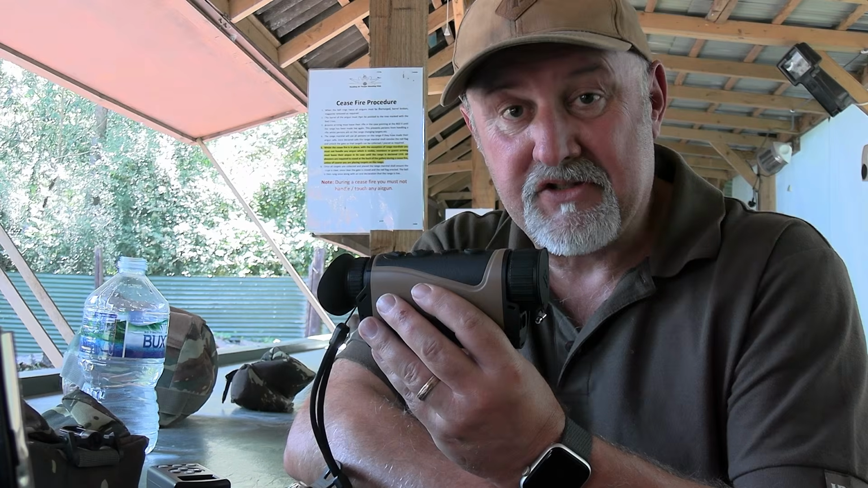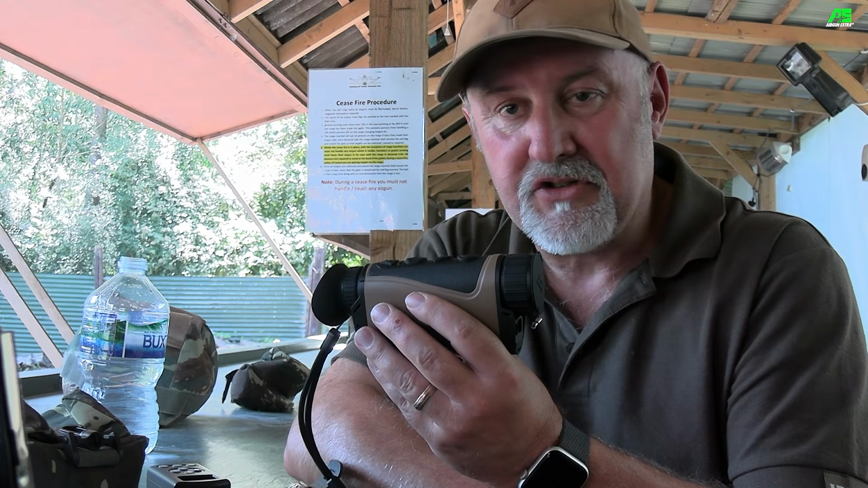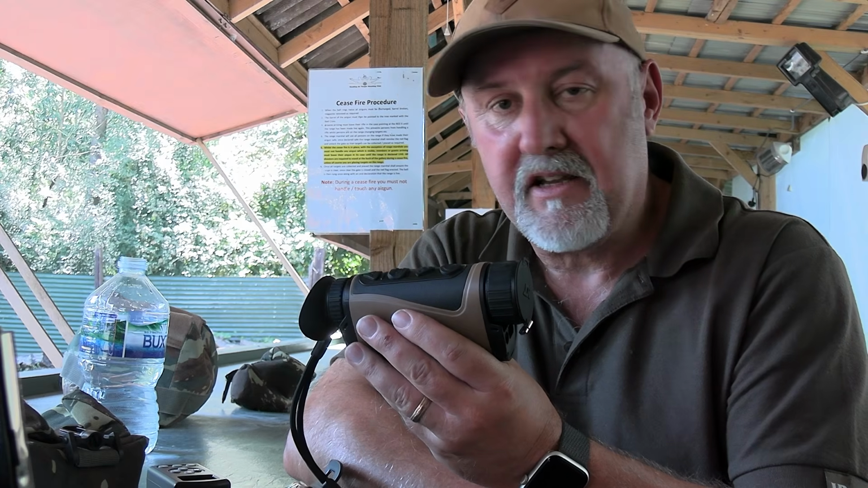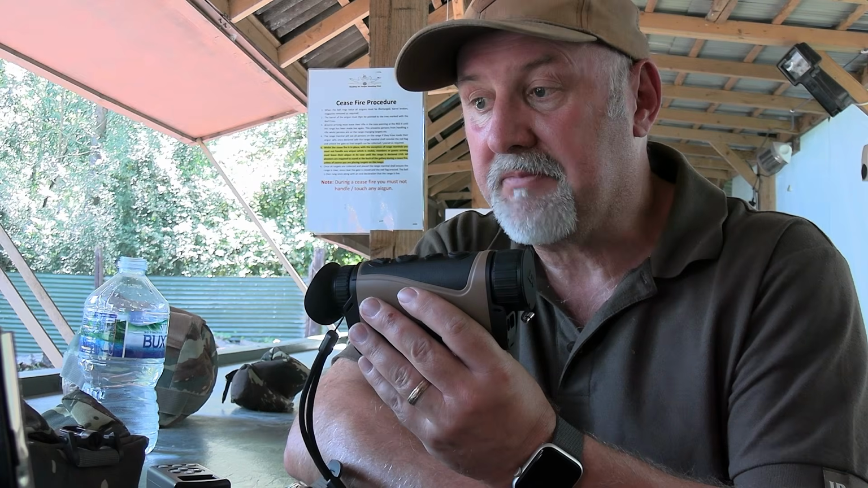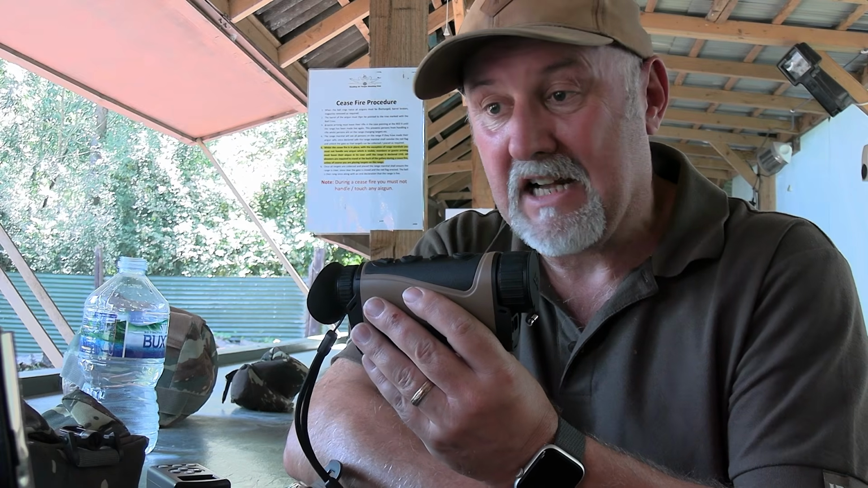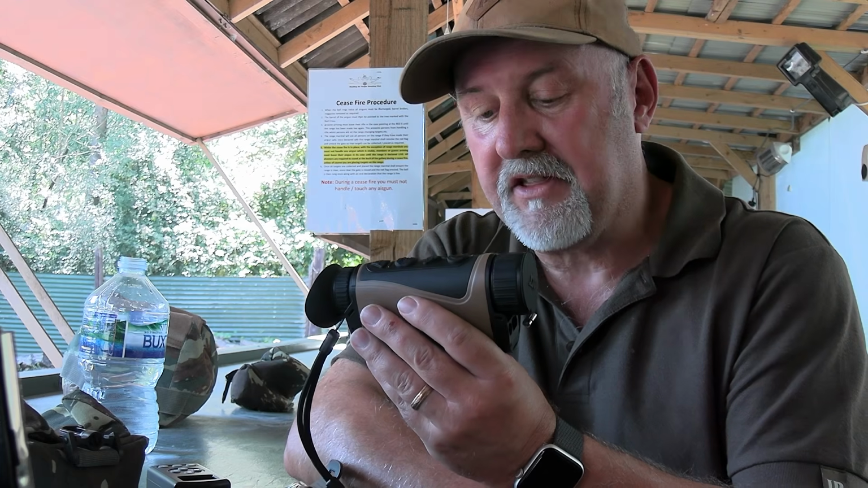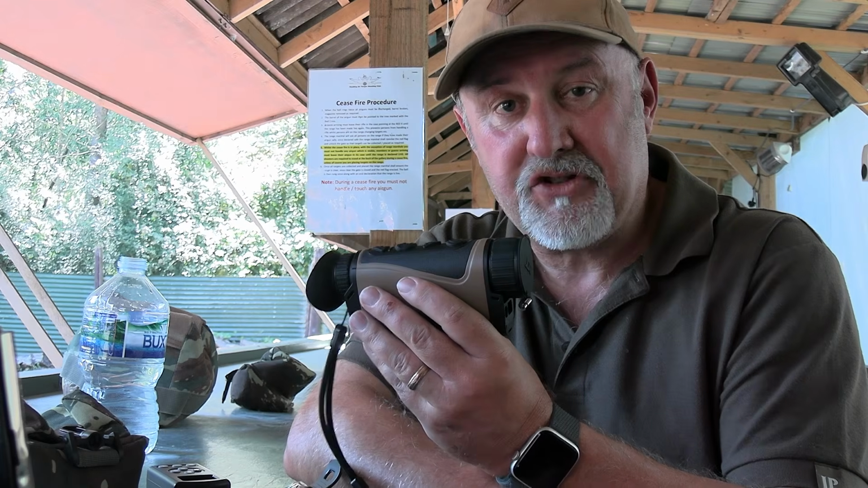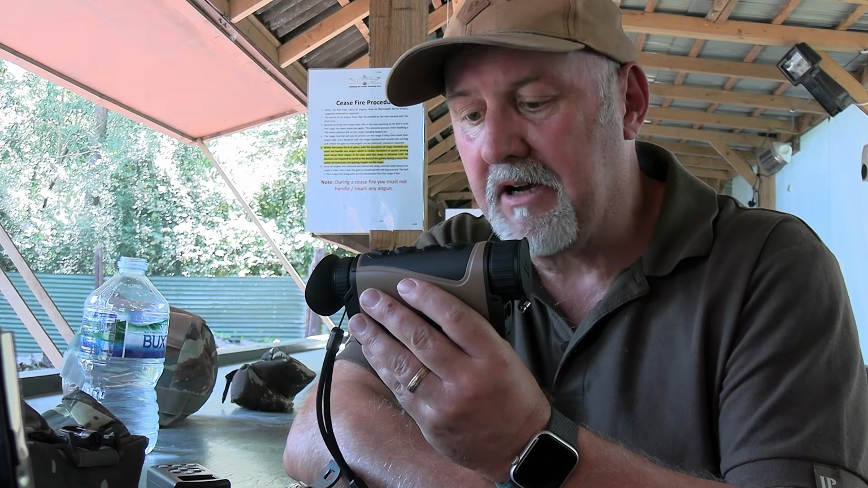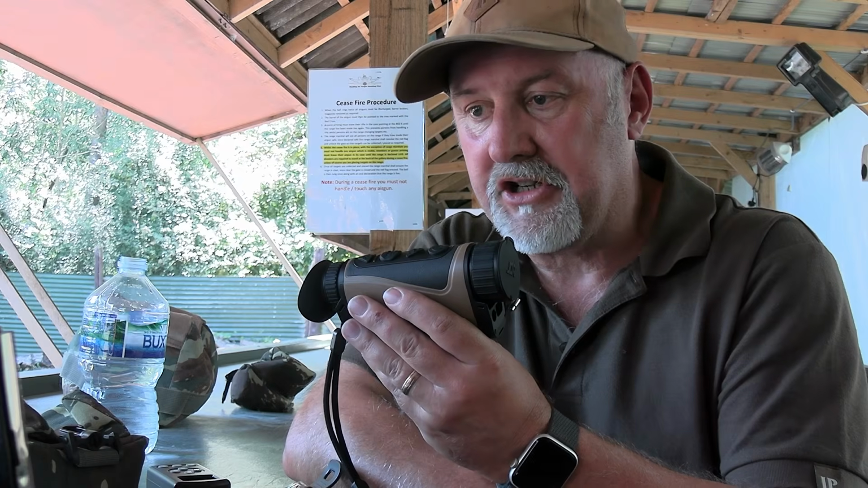Now the only issue is that they're not cheap. Sure, you can spend a few hundred pounds on one, if you're willing to compromise the quality of the image, or you can spend literally thousands and thousands of pounds. So most of us are looking for something that sits in that happy middle ground of a spotter that has good performance, but is affordable within the context of thermal technology, obviously.